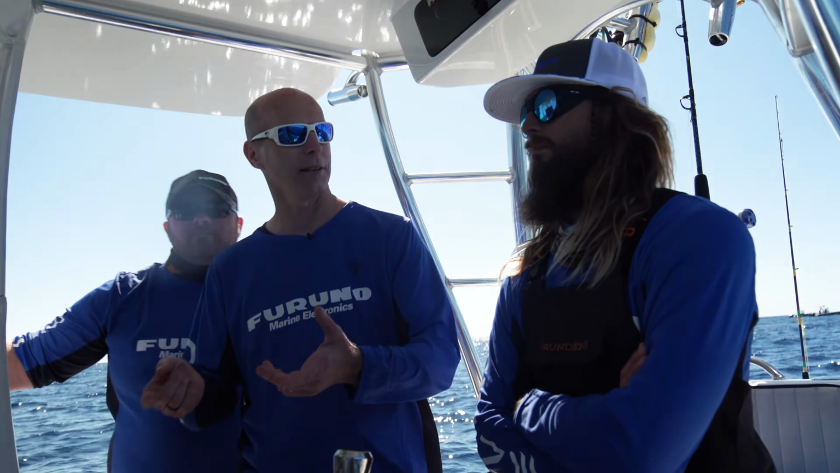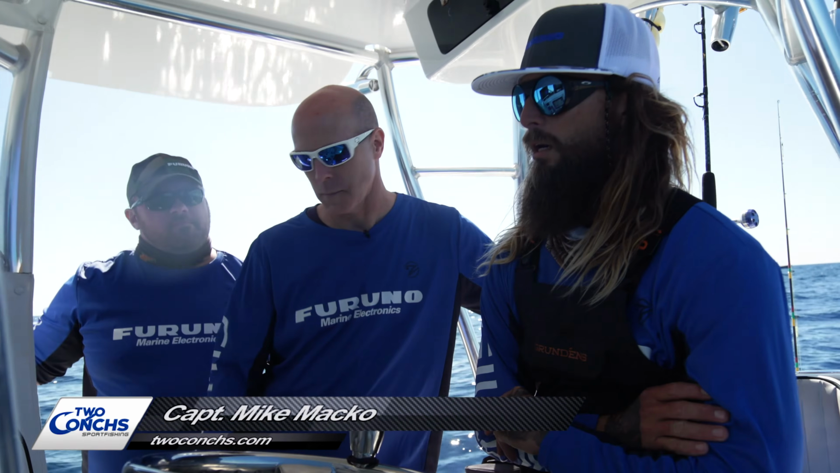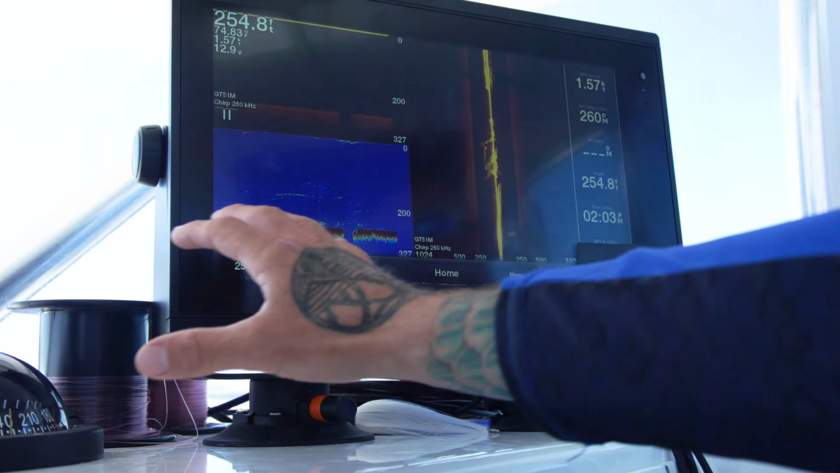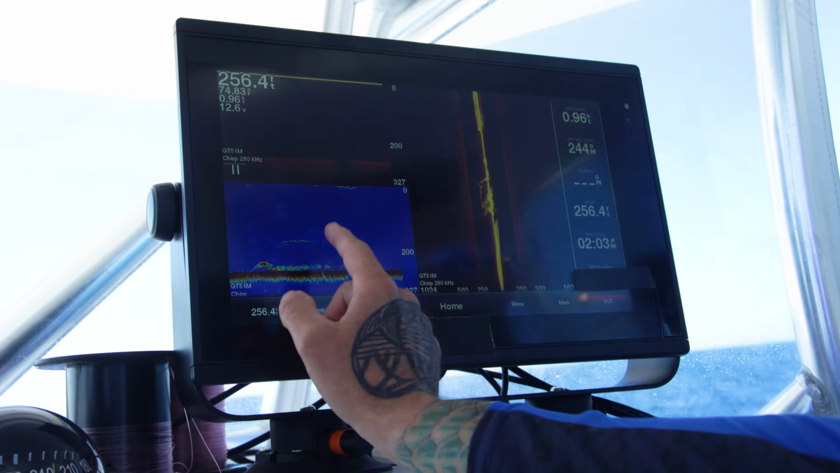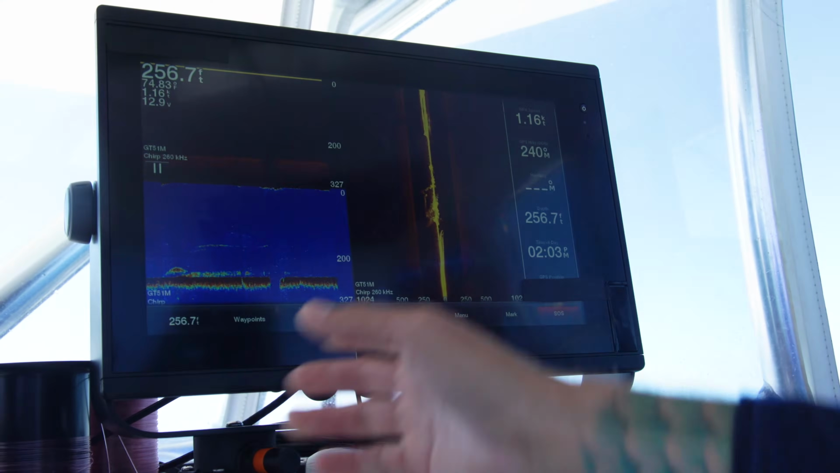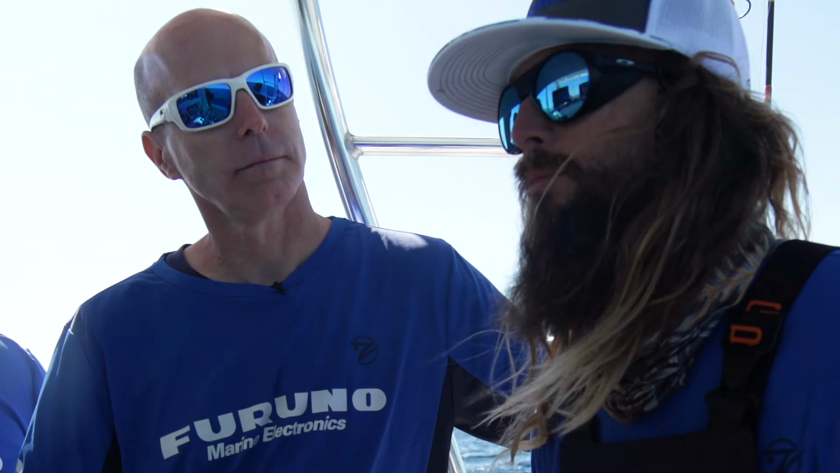So Cap Mike, can you tell us a little bit about the area we're in right now? Yeah, so we came into about 250 foot. It's a pretty flat bottom out here. We're actually fishing a structure, a wreck, old sunken airplane, bits and pieces of it. But it's been out here for a long time. It holds really good fish. It marks very well, all the way from the bottom, all the way up into the water column, 100 feet off. So it's a really good spot. It holds quite a bit of bait, so it produces pretty well.